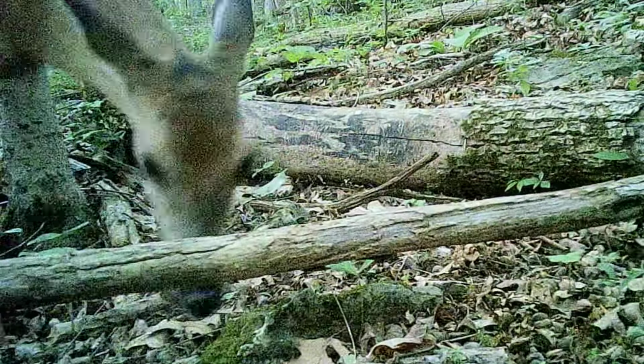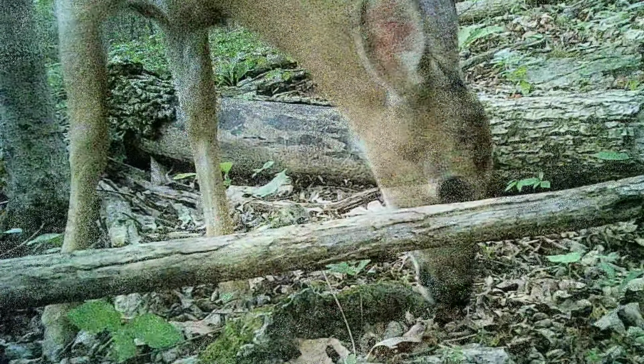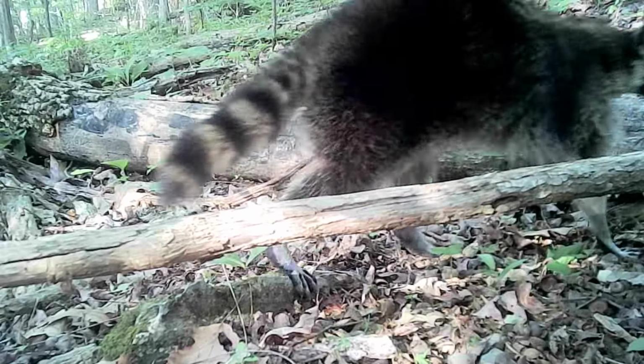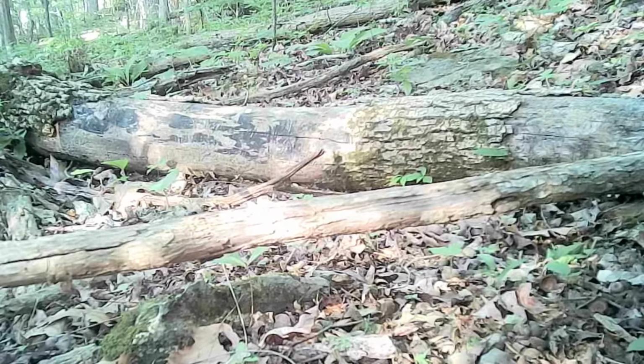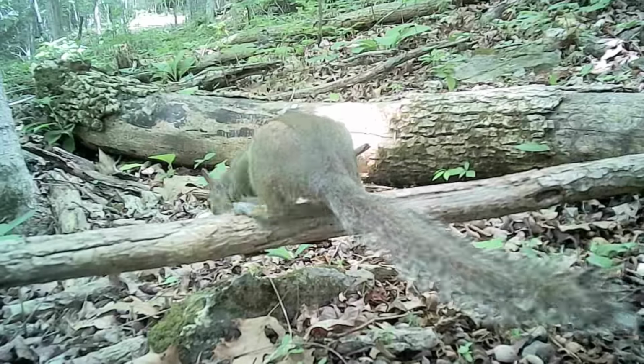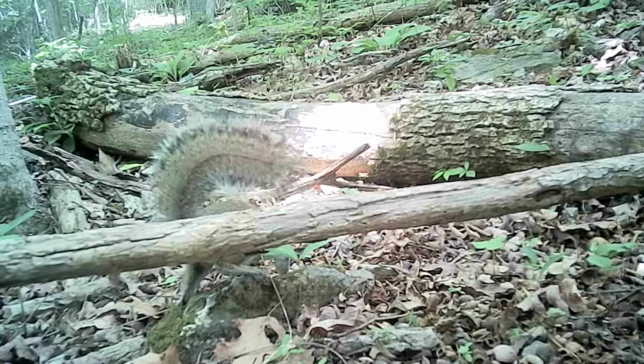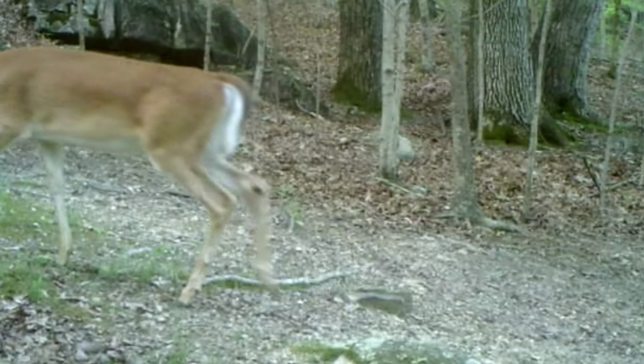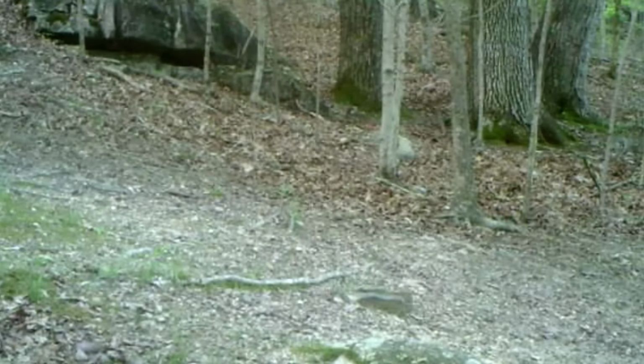And the deer seems like they browse through here from time to time. And a coon during the day. Rare sight. But the little old gray squirrels, they're always here one time or another, scratching around. And down at the south block, that looks like a groundhog. They like that south block too. That was a young one. And there goes a young buck walking through.